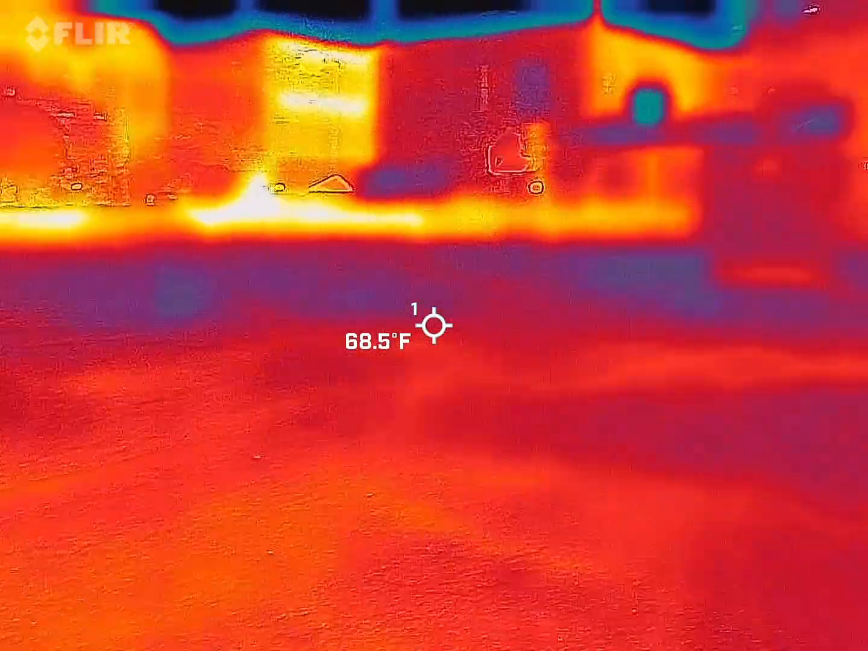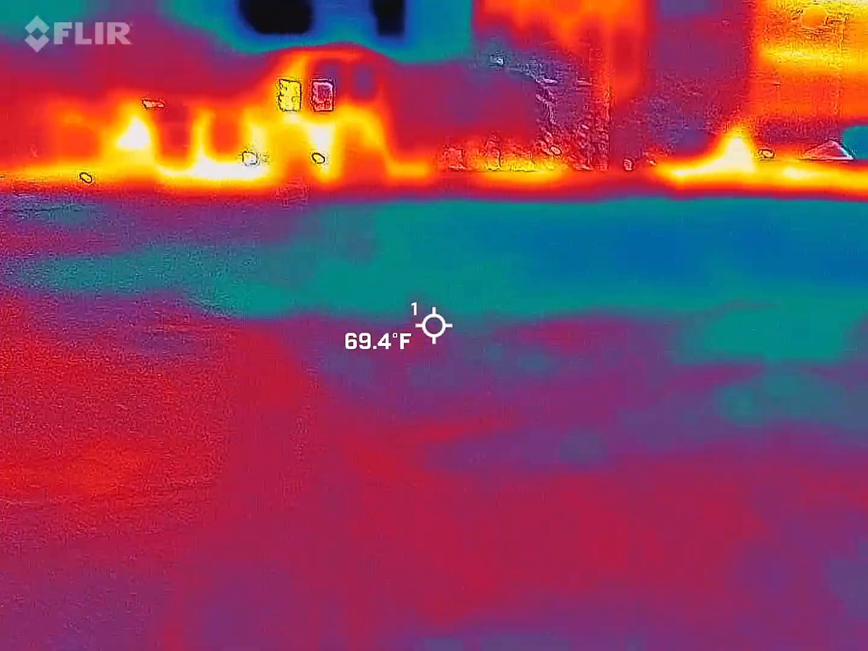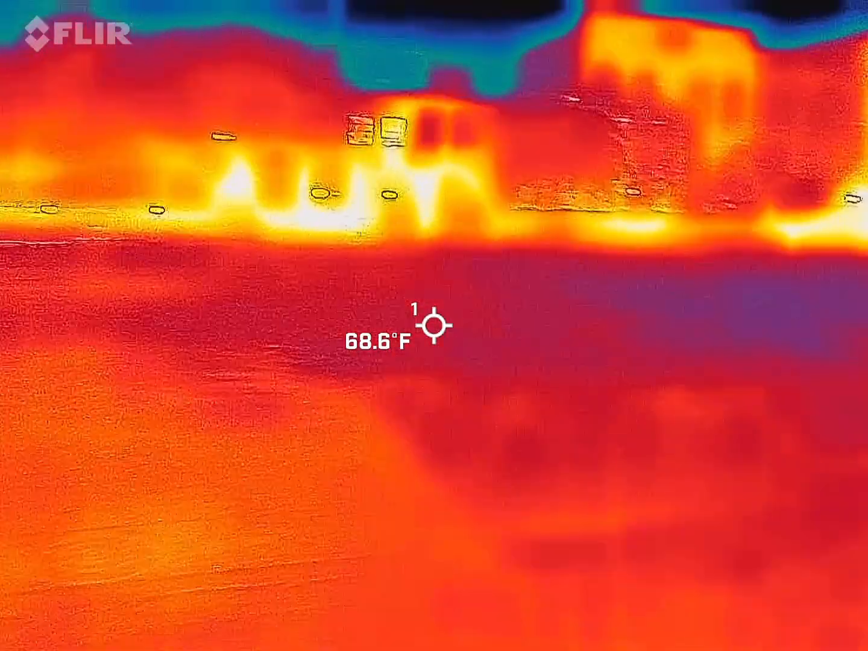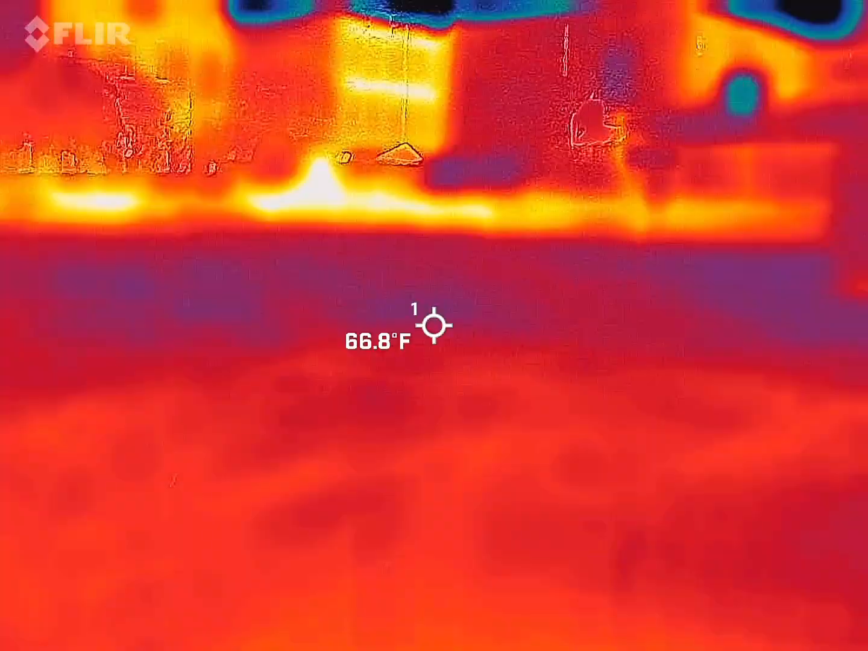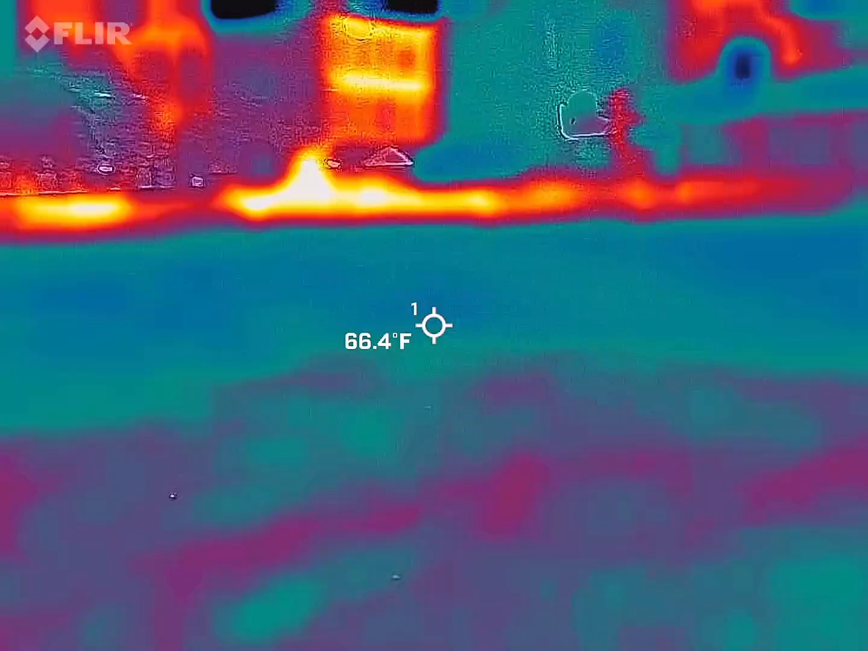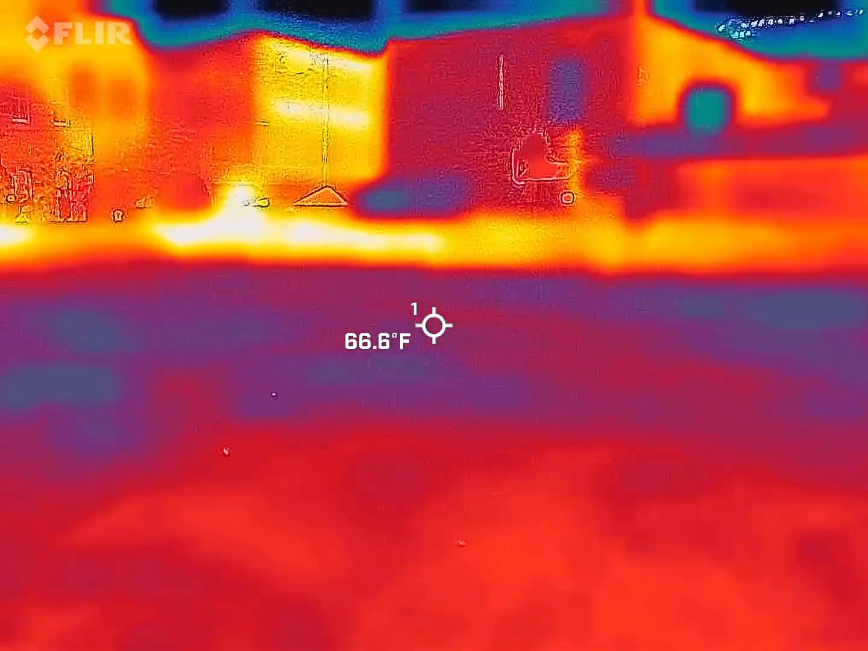So I'm gonna monitor my little devices. We kind of walk around. Just be mindful of the truck that just pulled up behind us with the super bright lights. And kind of see what we get out of this location. Now 18 and a miscarriage.